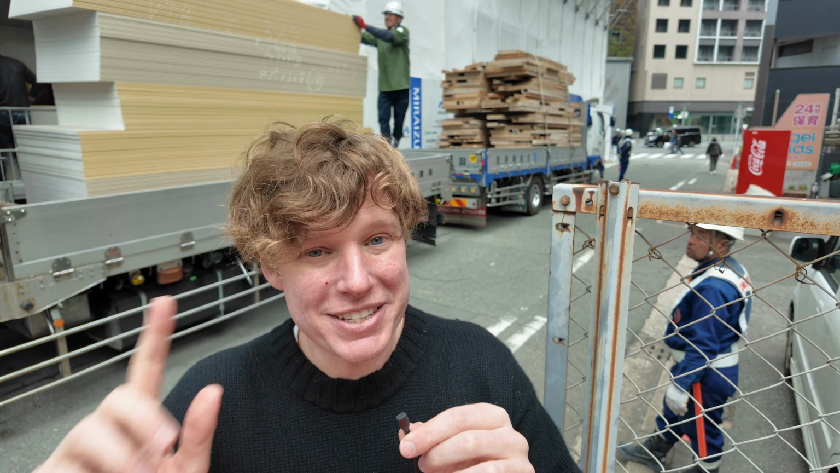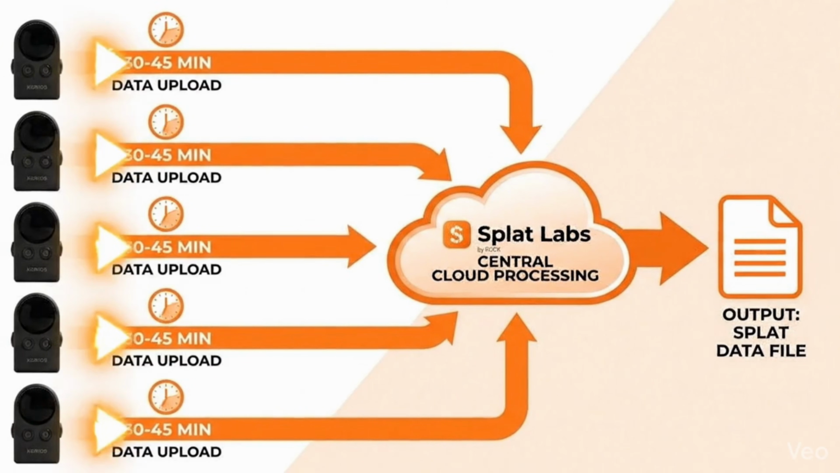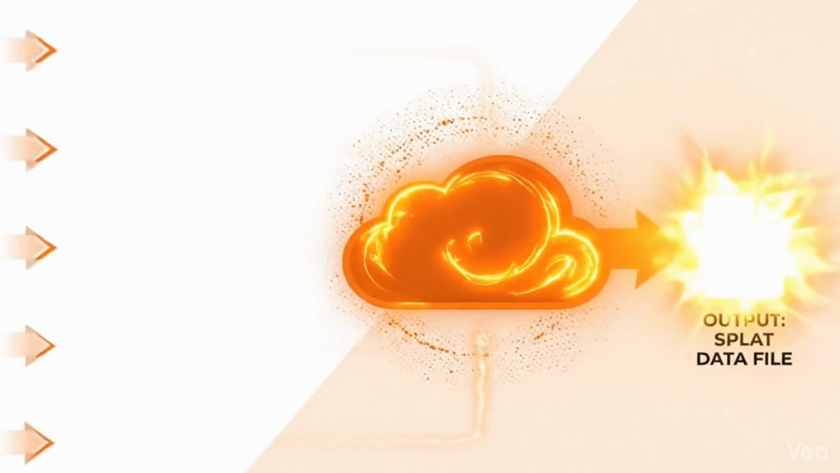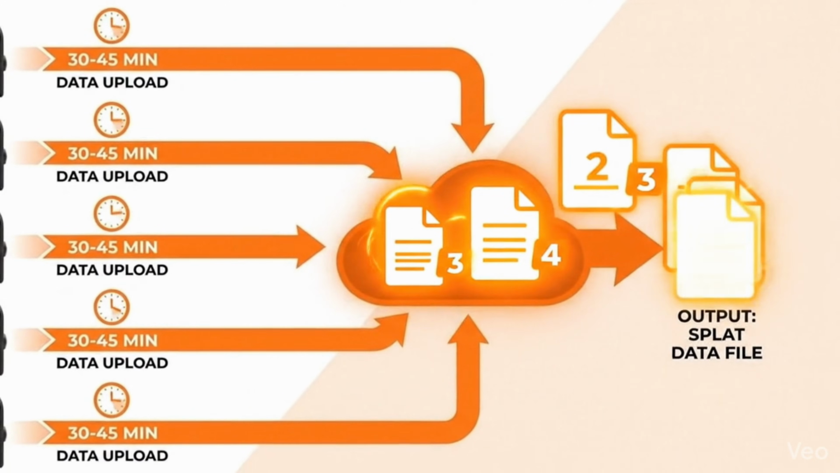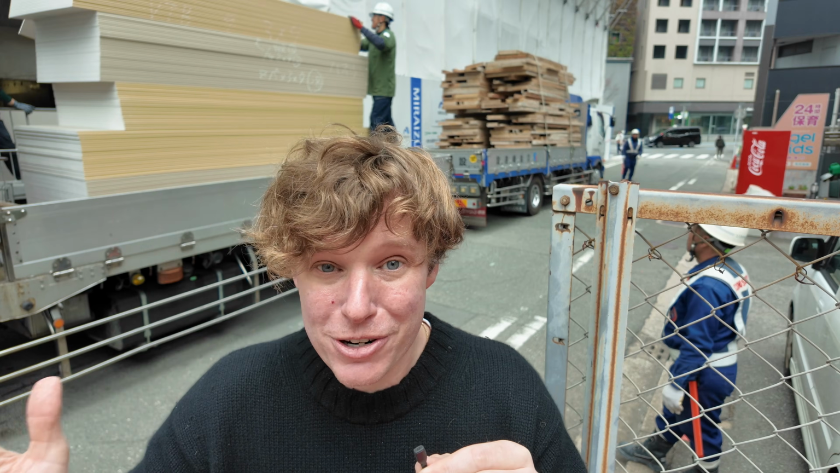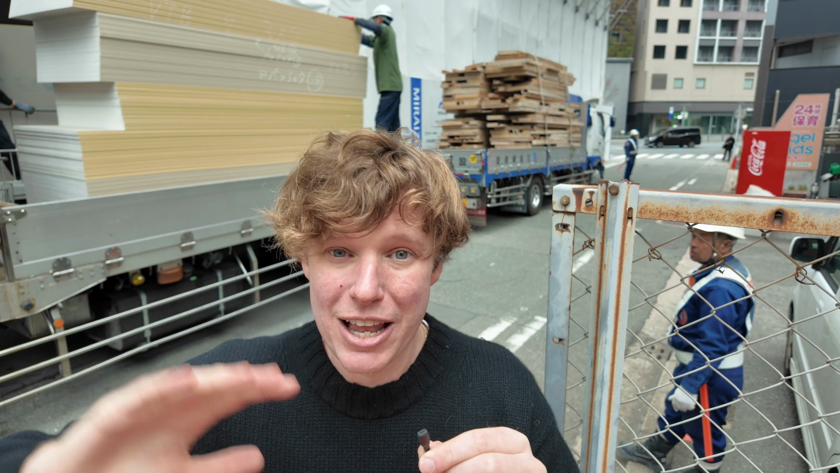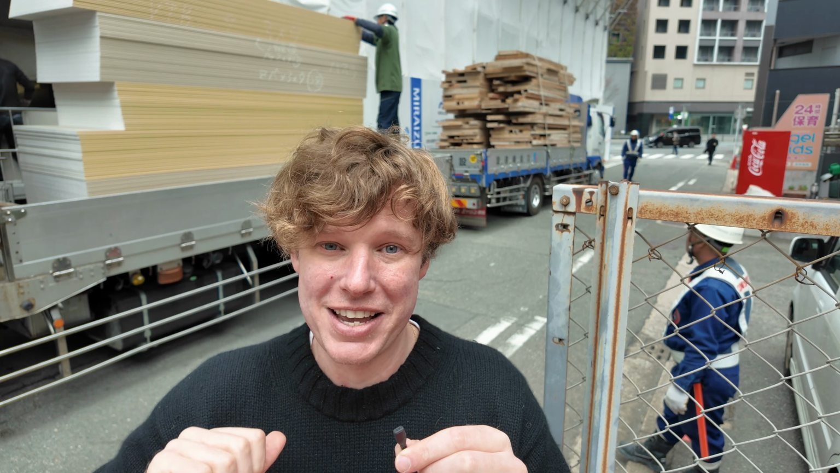Now here's something else that I'm really excited about that we'll be introducing to our enterprise users soon, and that's cloud processing. Because whenever you have one of these Splat devices, each scan of 30 to 45 minutes can take up to 12 hours to process. And so you probably don't even have enough computers to process all the data that you're going to capture. And that's why we're going to enable you to scale up and scale out using the Splat Labs cloud platform to process these data sets as well.